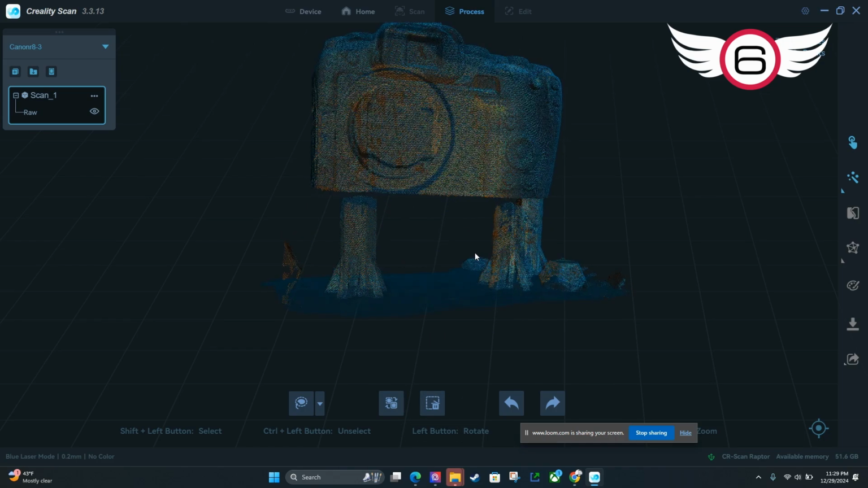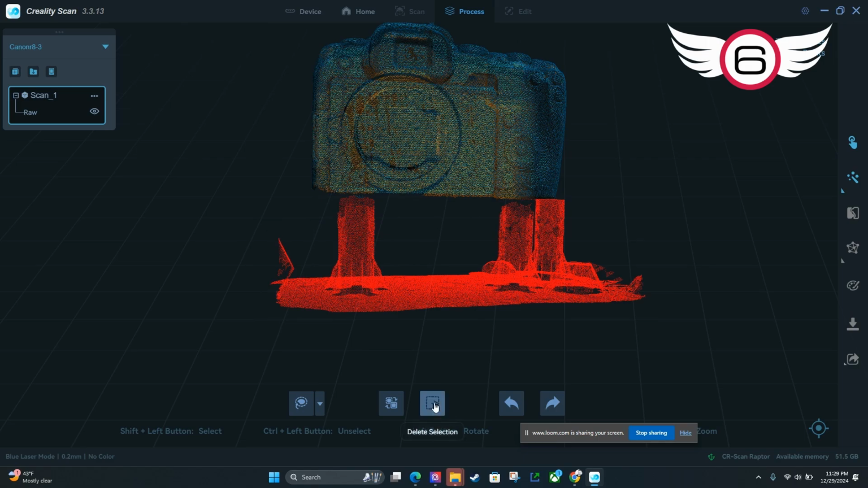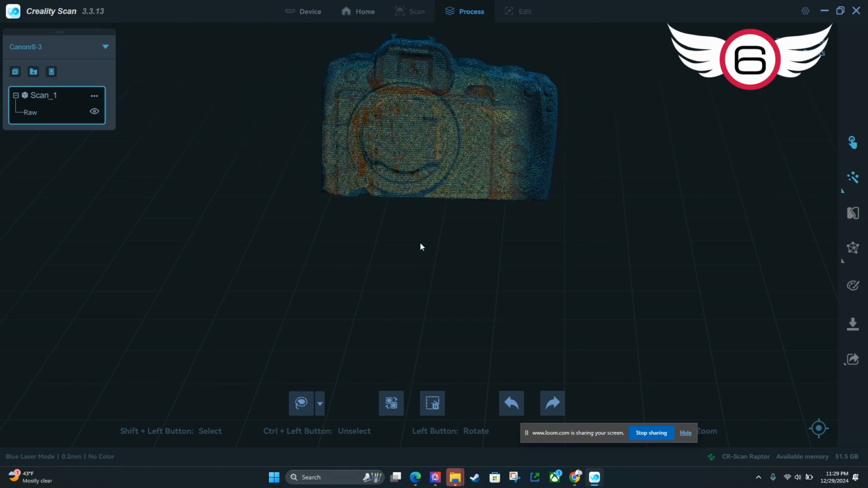So then I can zoom in here and take the lasso again. And again, with the left shift key, I'm just going to select all this stuff that I don't want. Then I'm going to hit delete, and you'll see I've got a little bit of a thing here. Just going to delete that, right?